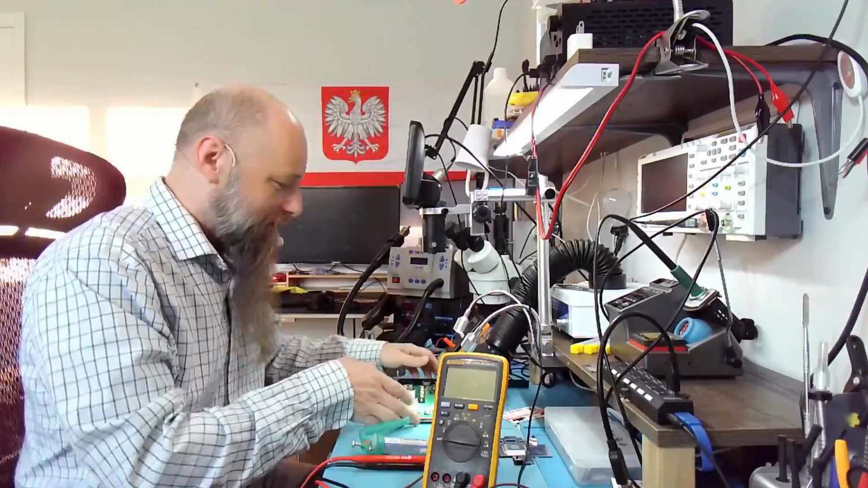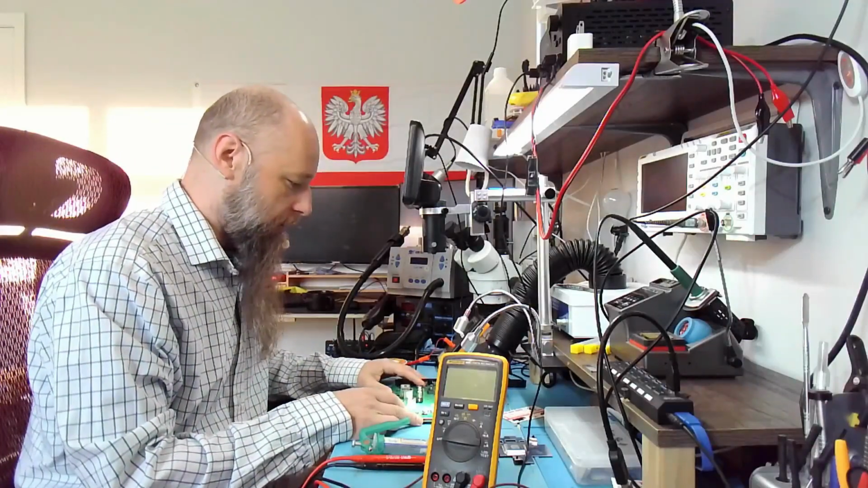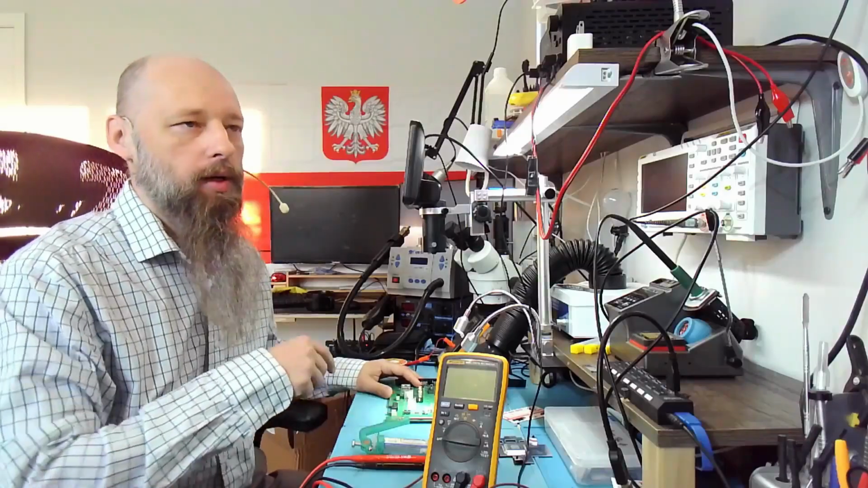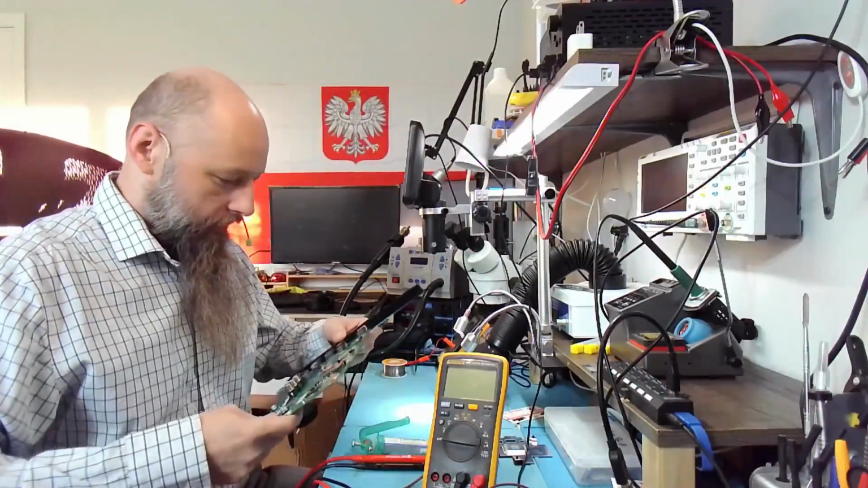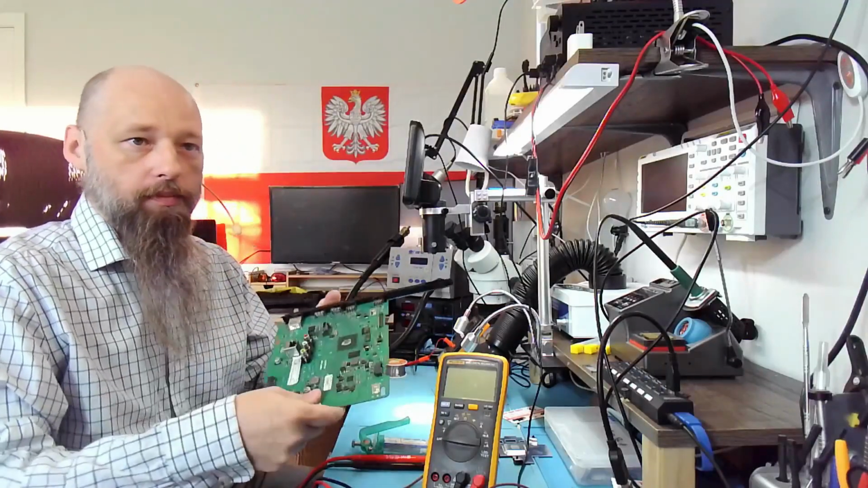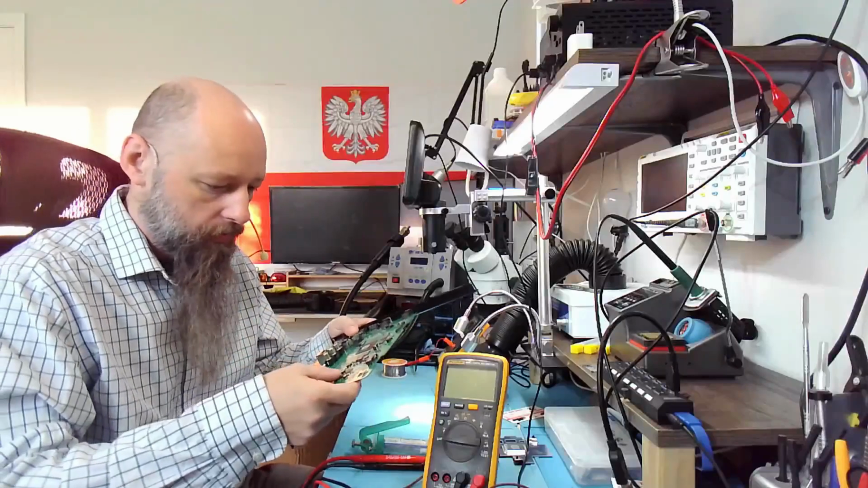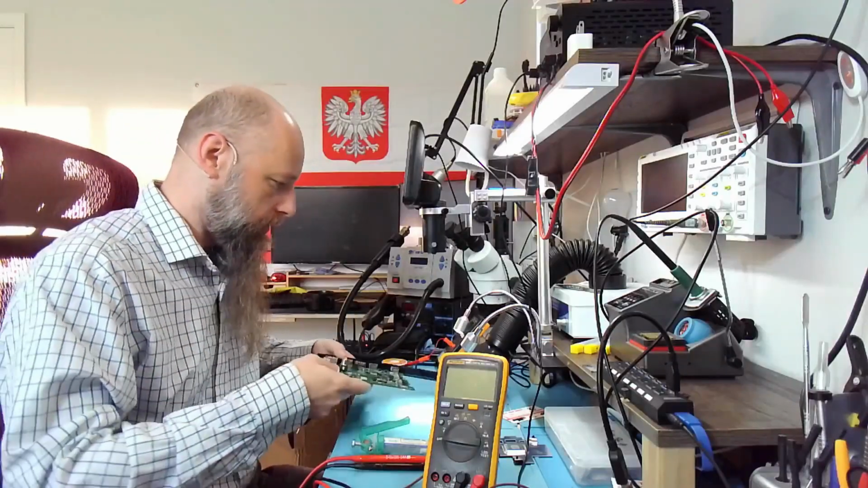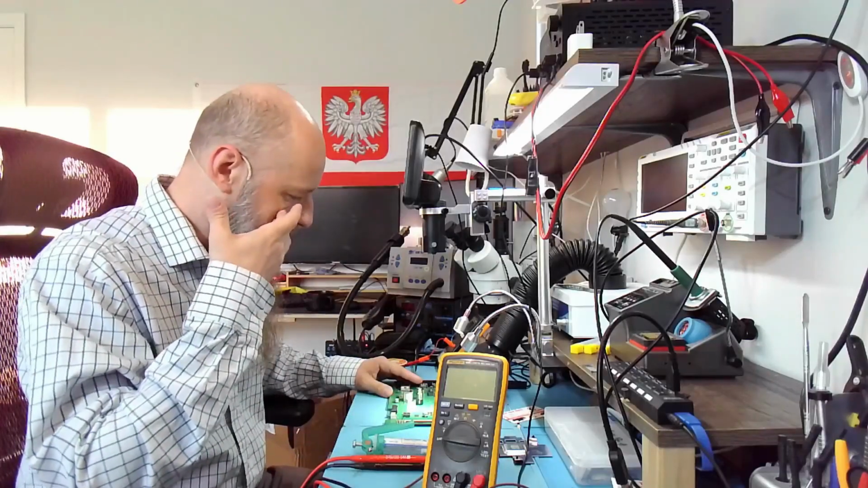Our patient today is a patient from yesterday, a 50-inch Samsung TV. The model is in the title. Now we have removed the motherboard. We checked the power supply. Power supply seems to be okay, no shorts, no bad caps. Everything seems to be fine.